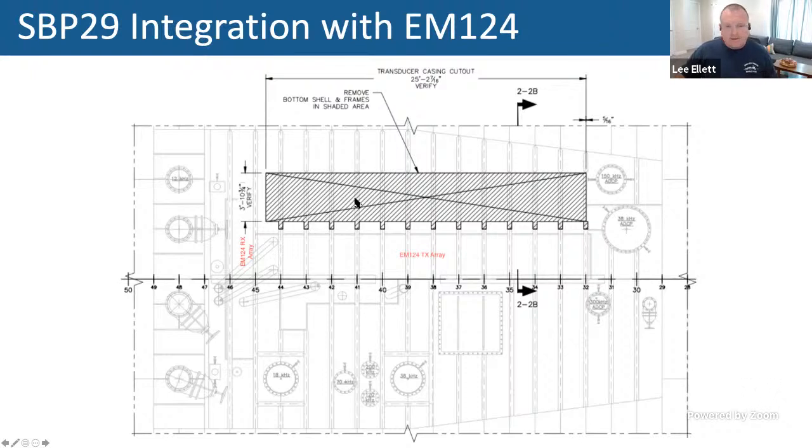The SBP29 is the transmit part, and then you're using the EM124 RX array as your receive for your multi-beam and your receive for your sub-bottom. So you're basically getting a multi-beam sub-bottom profiler. Some of us have an example at the end.